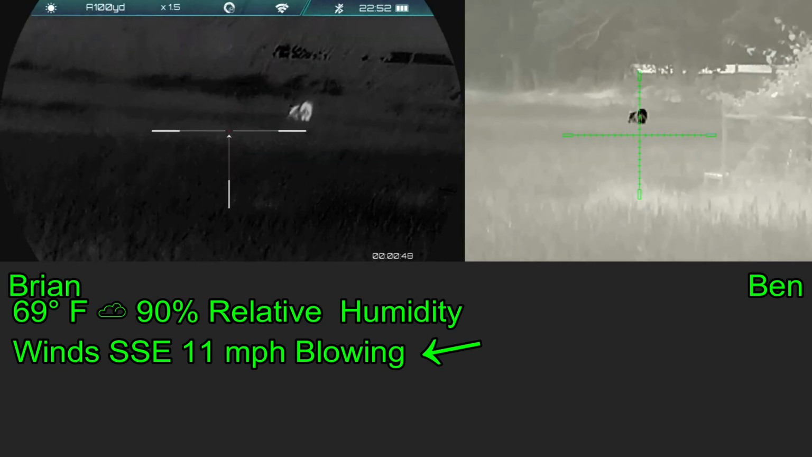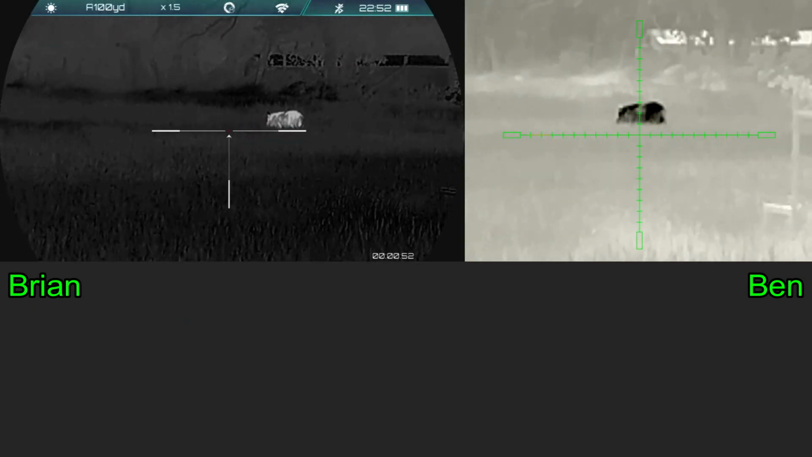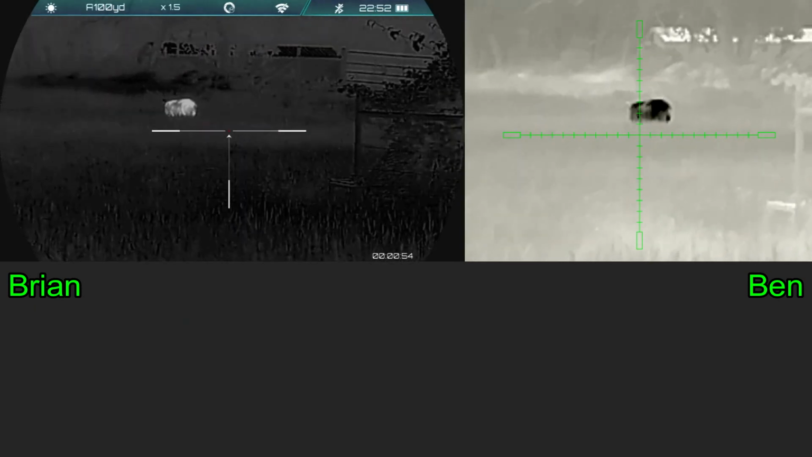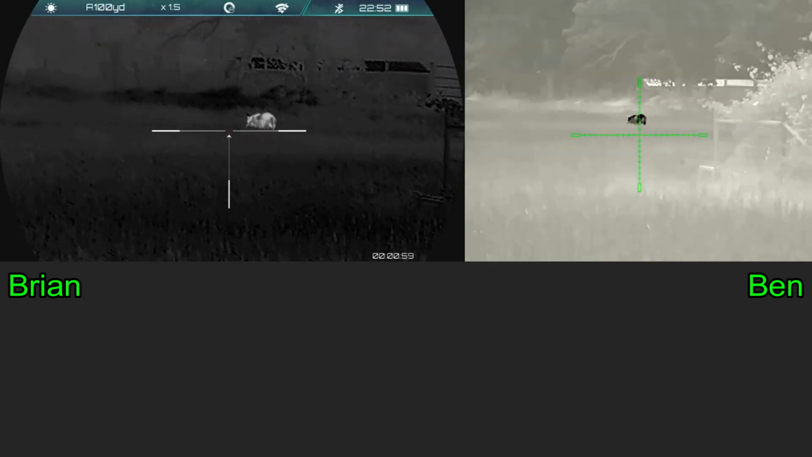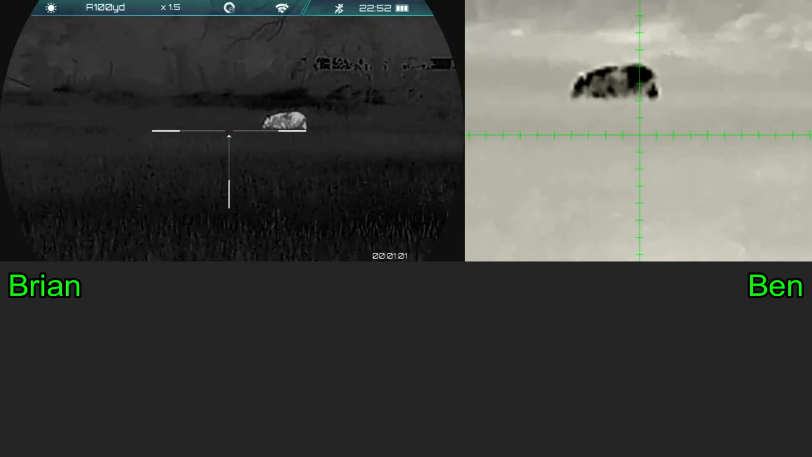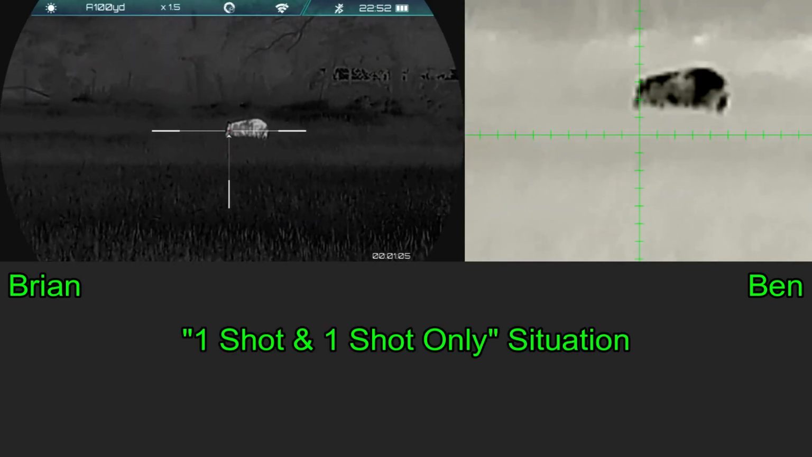And so Ben and I are trying to jockey for position, getting the right angle on this hog. And most of the field is off to the left. We're thinking it's going to move off to the left, so we're just waiting on it to move in that direction. It's kind of in a corner behind a barn at this point. Corner of the pasture. I'm good. And this is what we call a one-shot and one-shot only shooting situation.